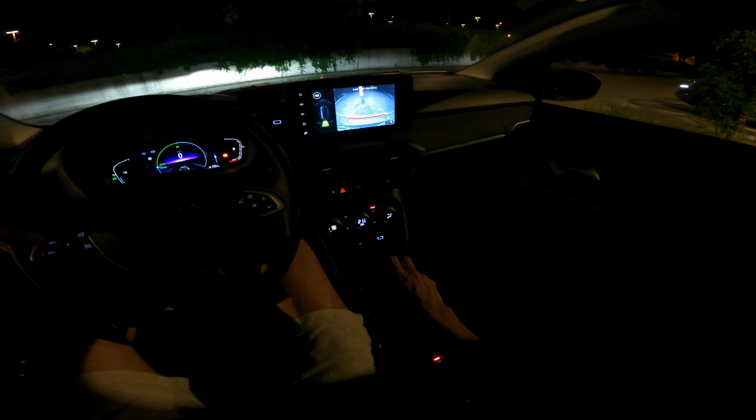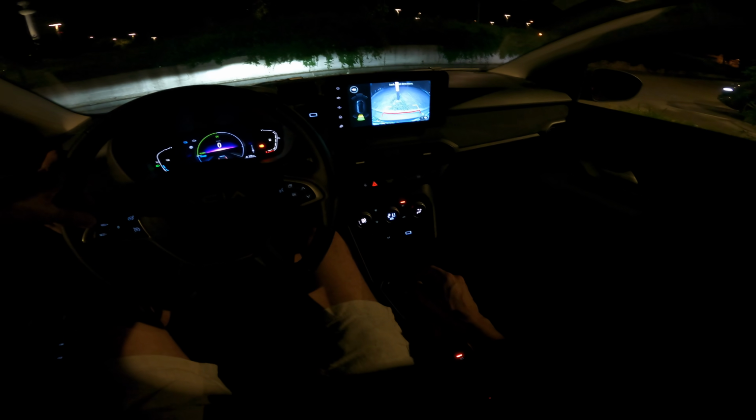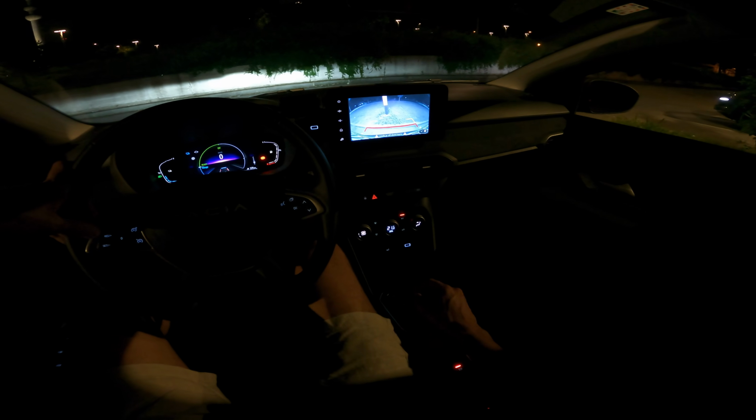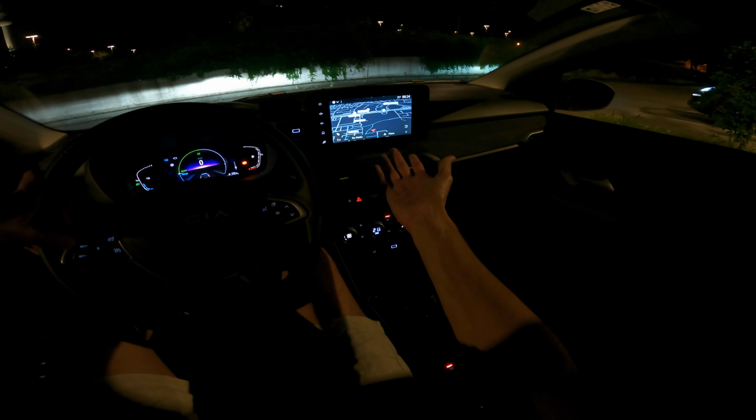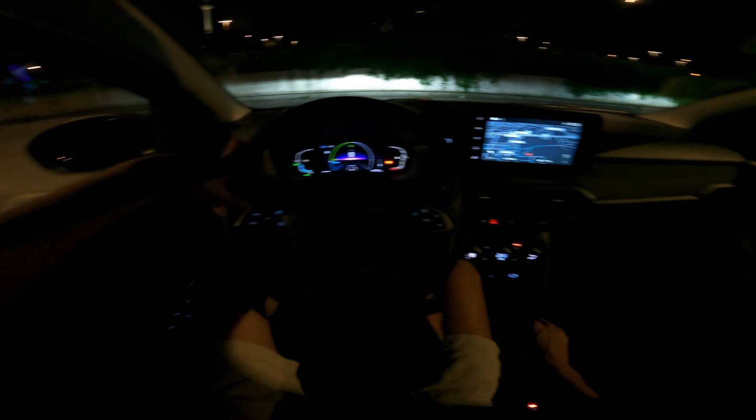Just to show you the cameras, the camera is quite narrow looking, a bit blurry, but it serves the purpose. Oh, there we go, widescreen for a moment. Why don't we have that all the time? I guess because of the parking sensors.